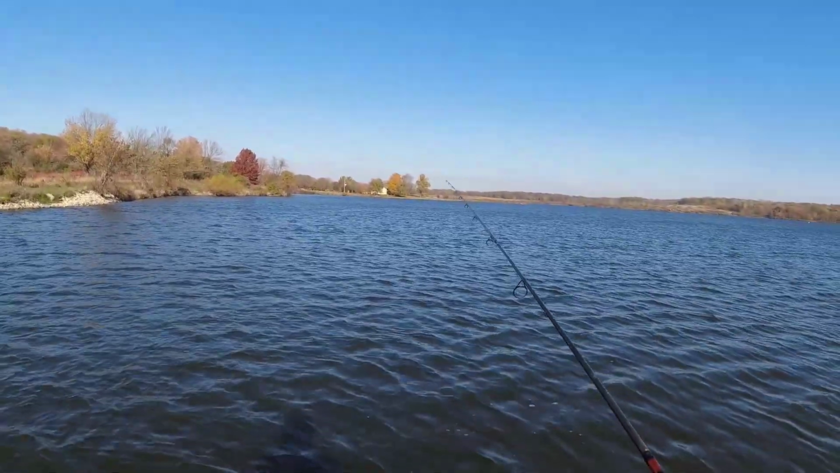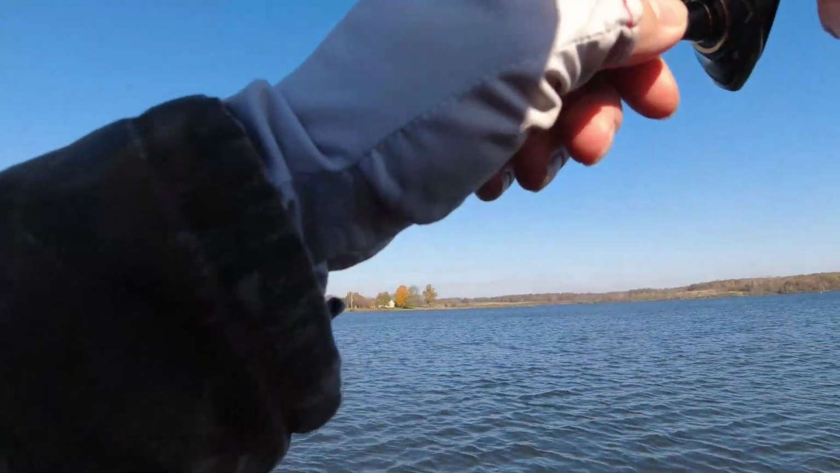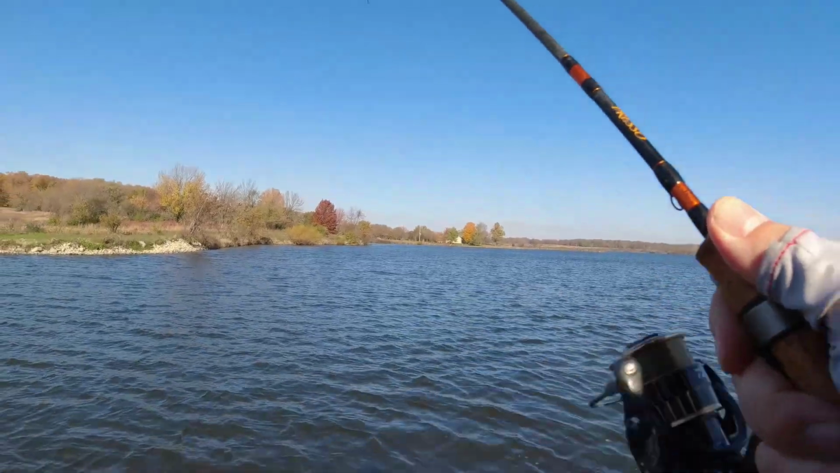Another bite. Are we biting? What's going on now? Biting, but it's here. It's a good fish too. Yeah.